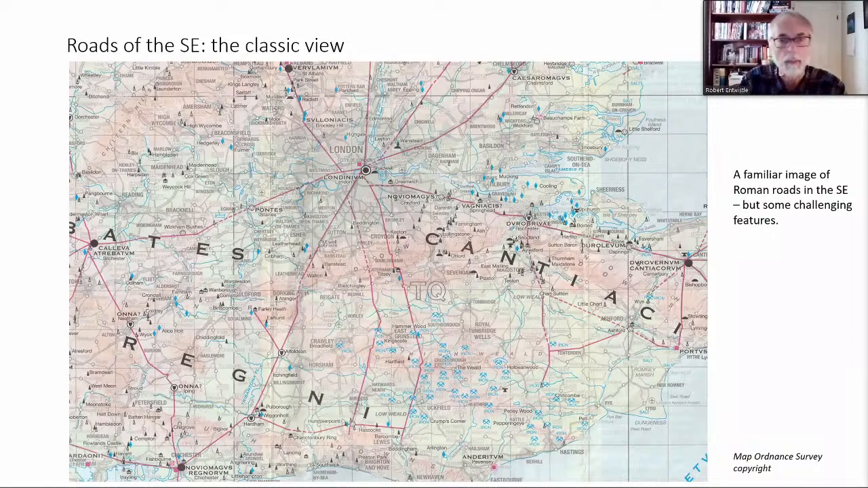So let's start, as David did, with looking at the Ordnance Survey map of the area, looking at the southeast. We might feel that what can be said about those roads has been said about them. It's a familiar image of roads radiating out of London then as now. And it tends to be assumed that this scenario is a product of the time when London started taking over from Colchester as the capital of the new province, whatever that might mean. Today, we're looking at the planning of these roads and questioning some assumptions.